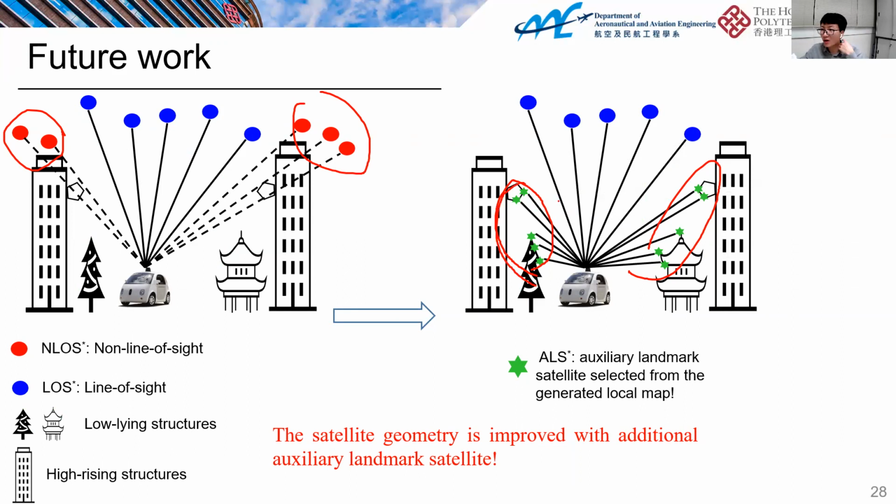They are very complementary, and look like auxiliary satellites. This is our next work: we are going to use low-lying features to improve geometry. We think this can essentially improve geometry, combining all the LOS measurements and the low-lying features.